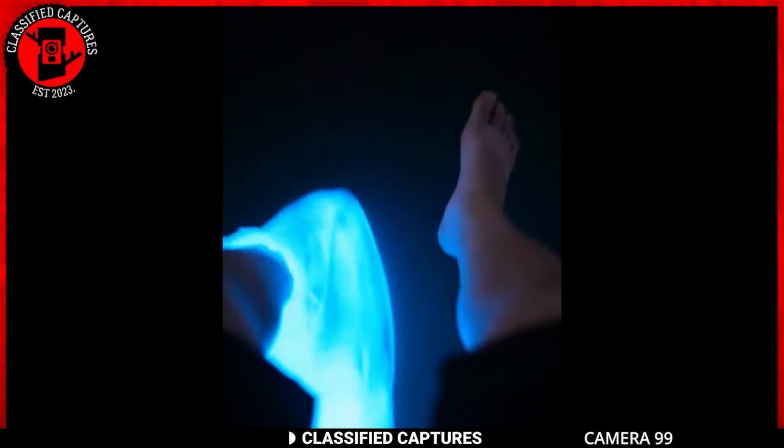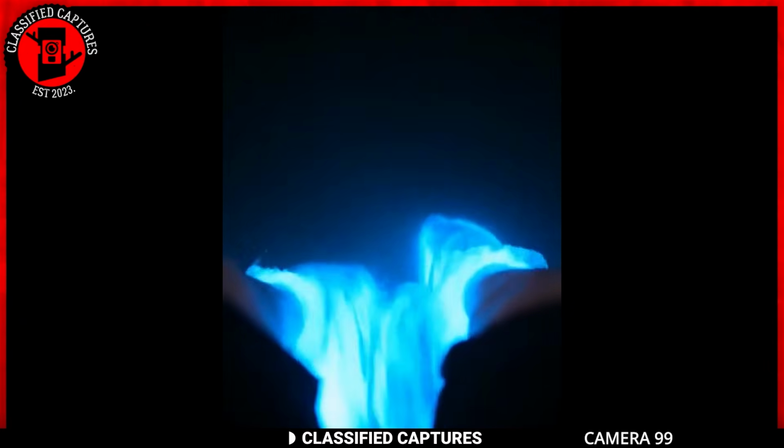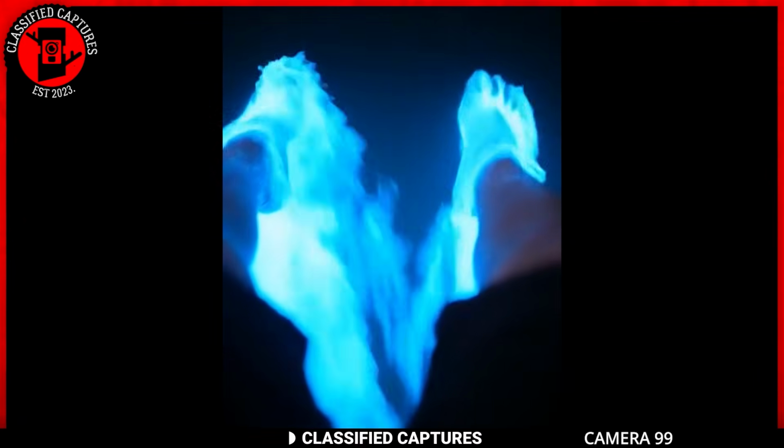Do you like light shows? If you do, get ready to be amazed by nature's light show. What you're seeing is an incredible glow of bioluminescent water, an absolutely mesmerizing phenomenon.